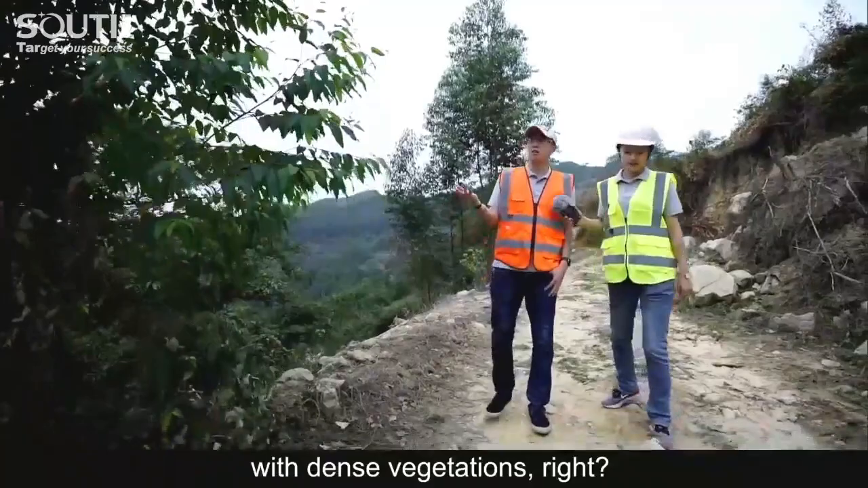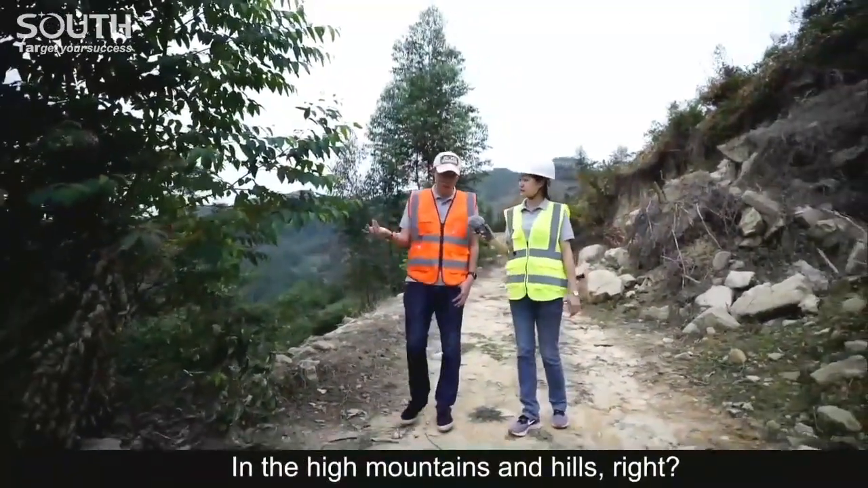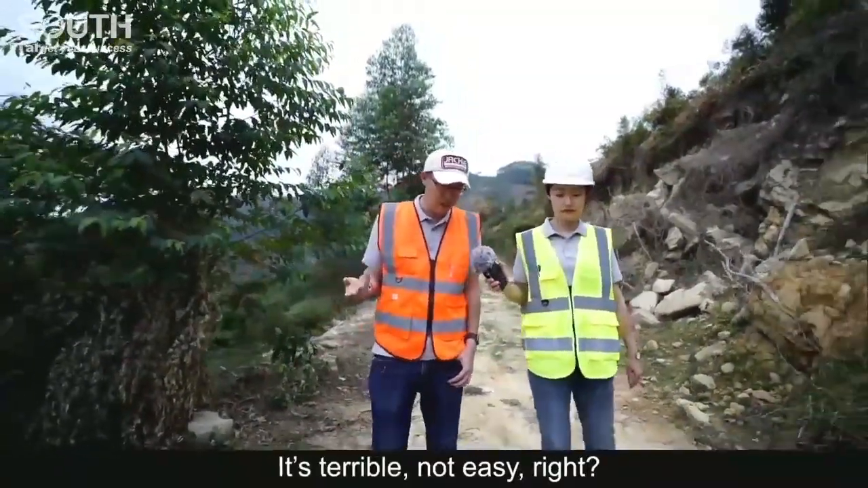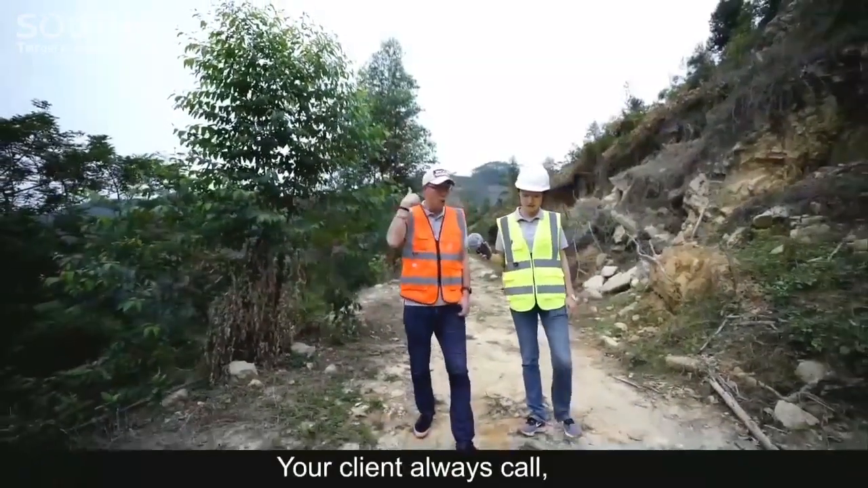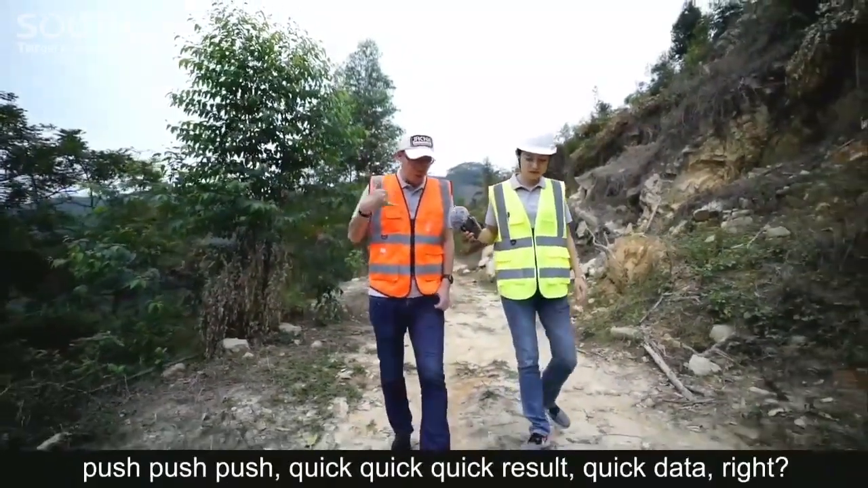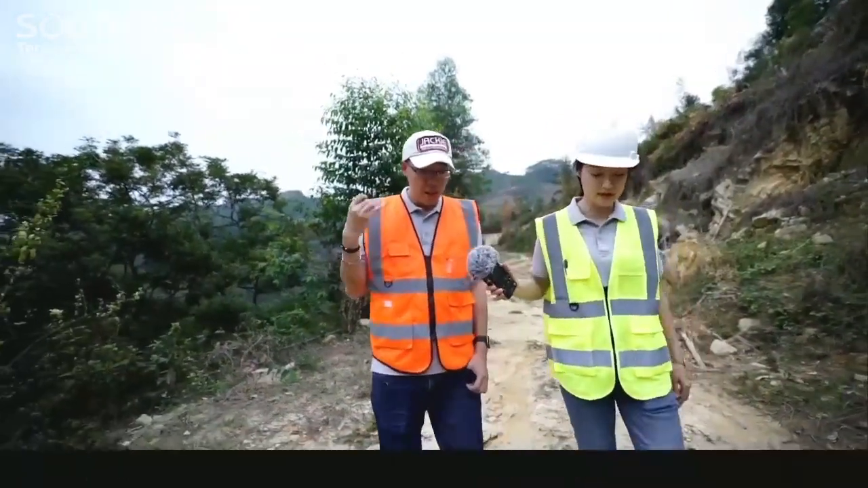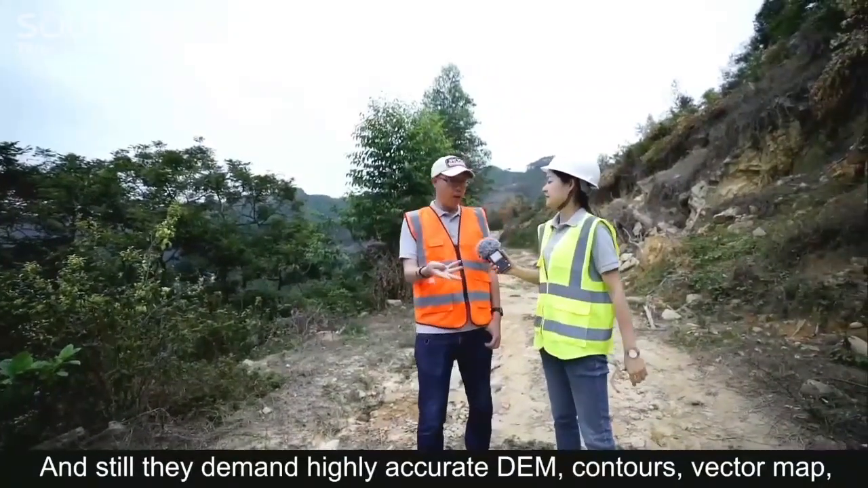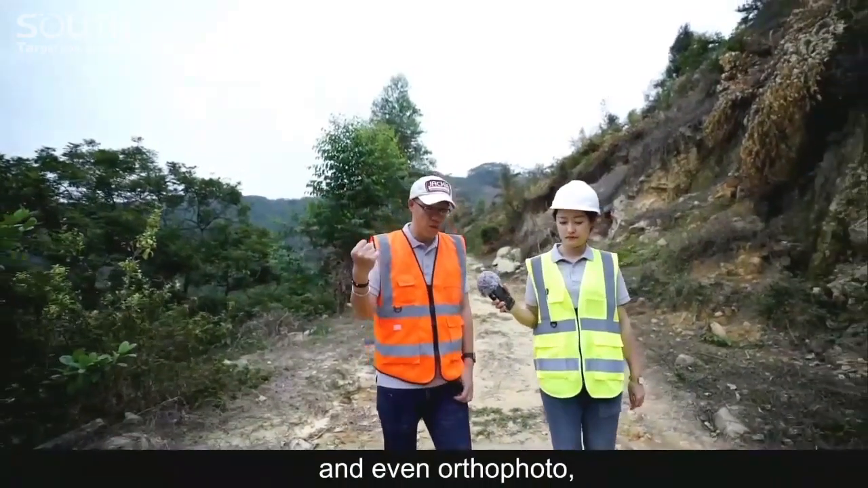And your clients always call and push, quick result, quick data, right? And still they demand highly accurate DEM, contours, vectorized map, and even orthophoto. What will you do? What do you think? It's not easy. So, no better option but LiDAR, I think. Yes, you're right.